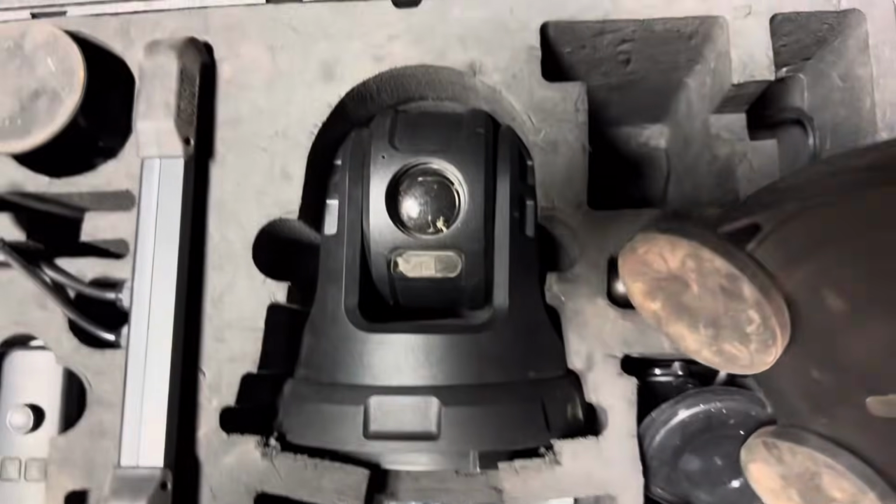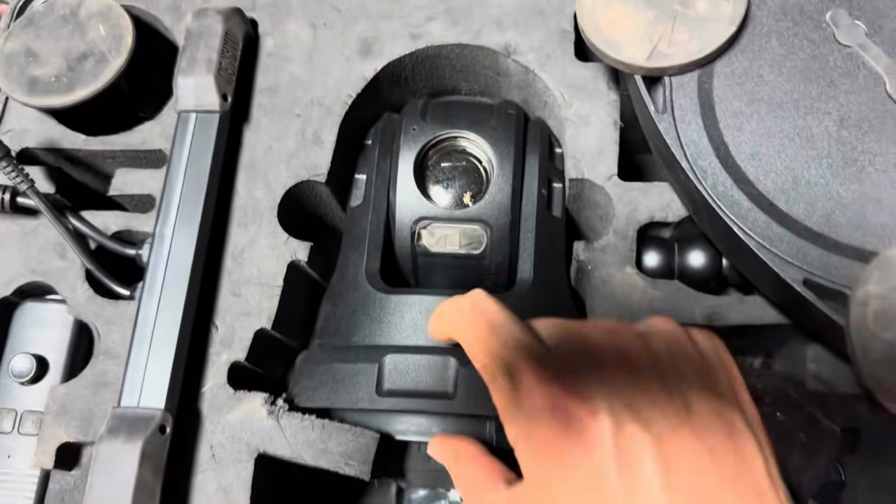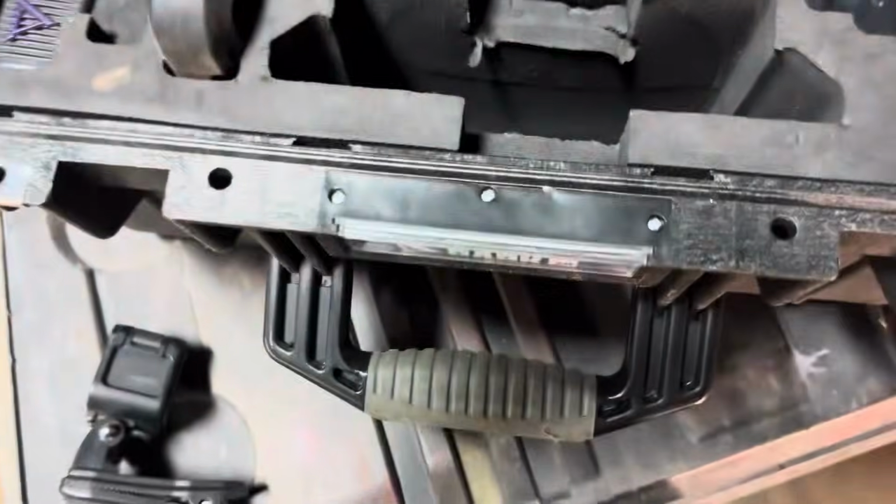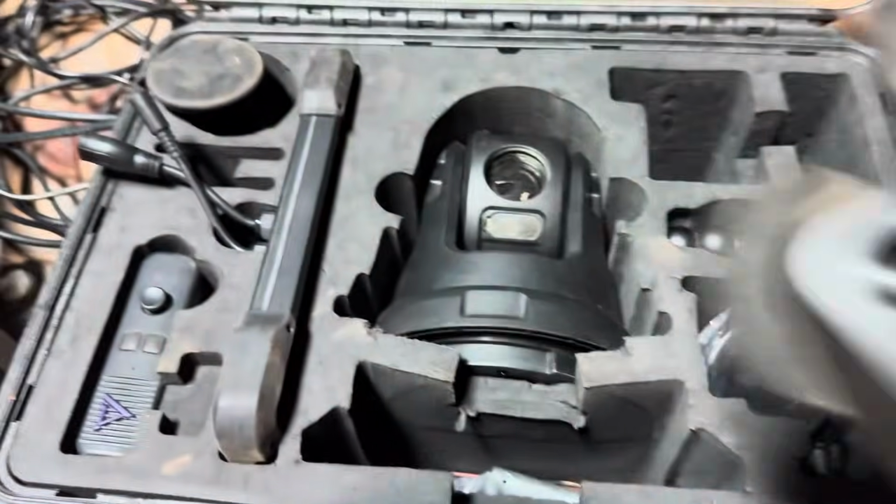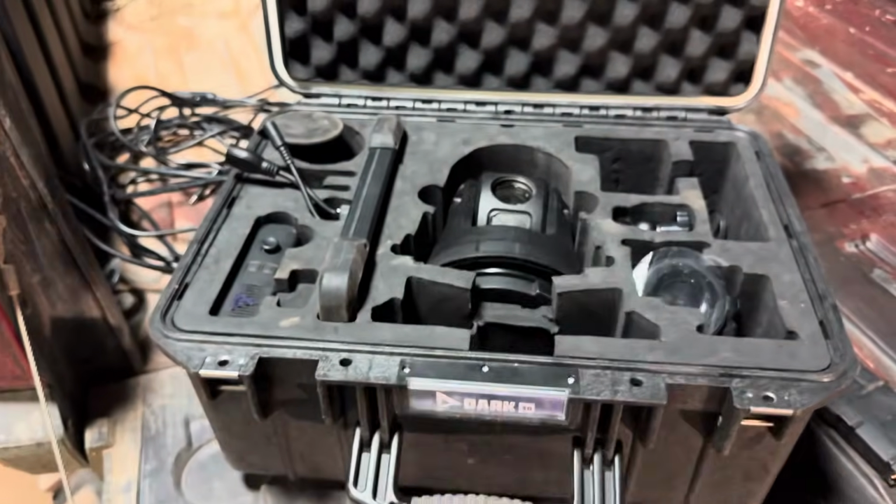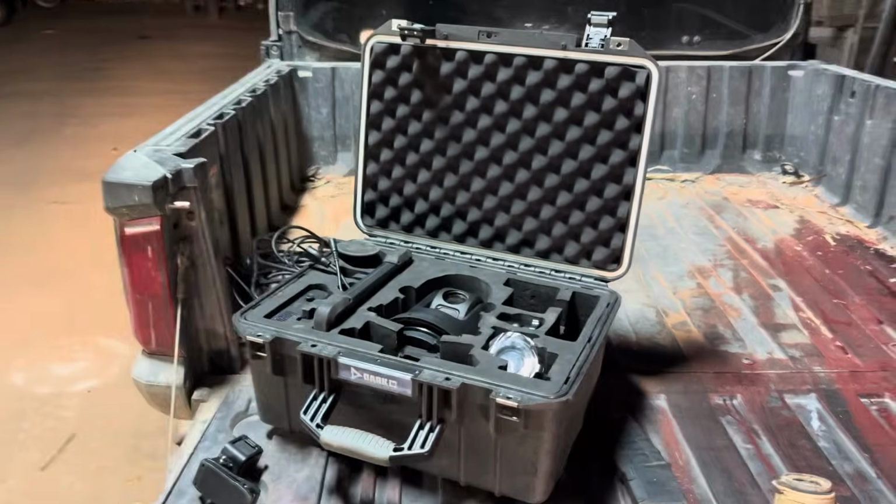Some other holders, and technically this isn't supposed to fit in with this collar on. You're supposed to unthread that and take it off, and these magnetic feet won't fit in with the cutout as it is like this. So I can fit everything in there except this base when it's assembled, but that makes it a lot faster to install. So that's how I've been running it, but pretty nice little case.